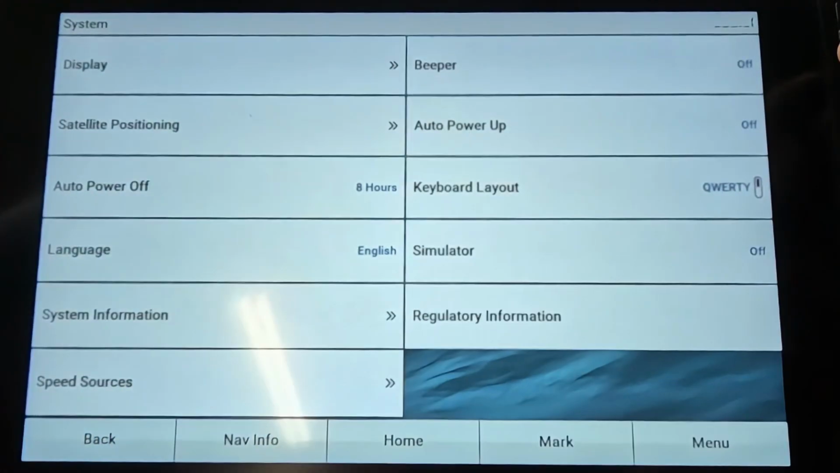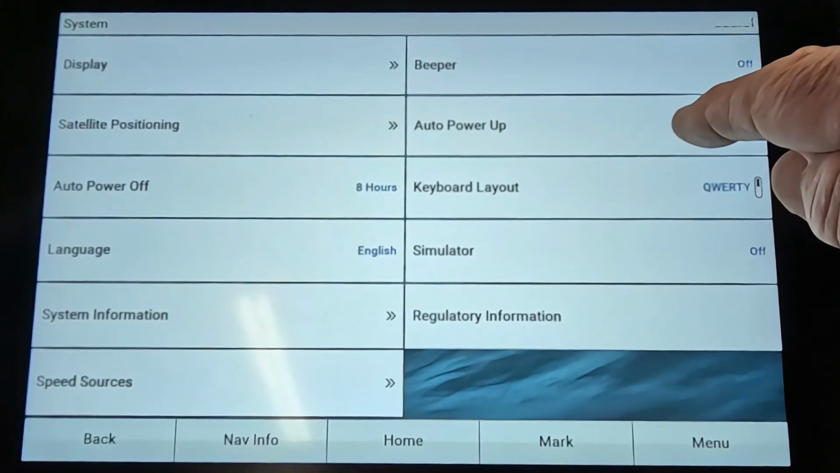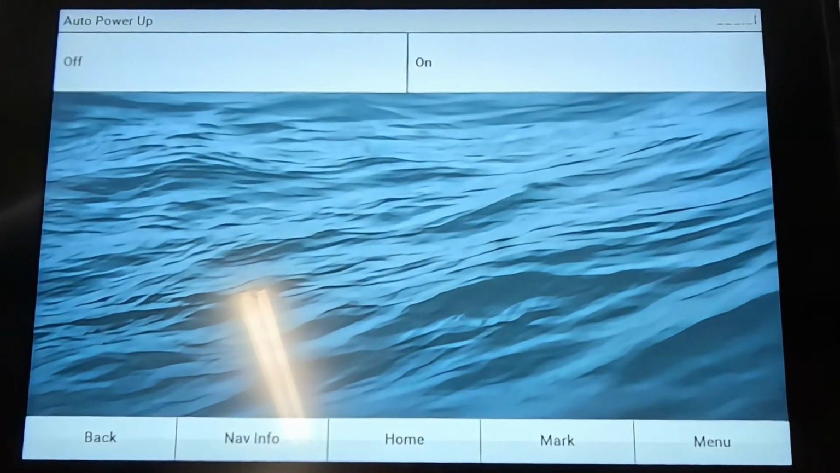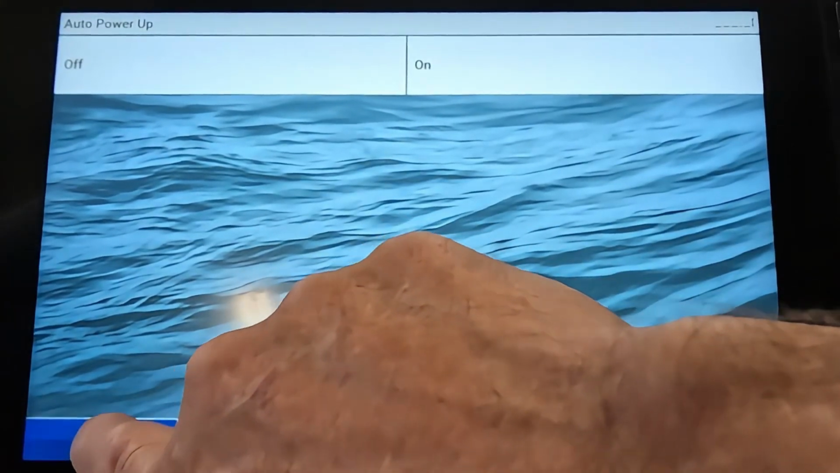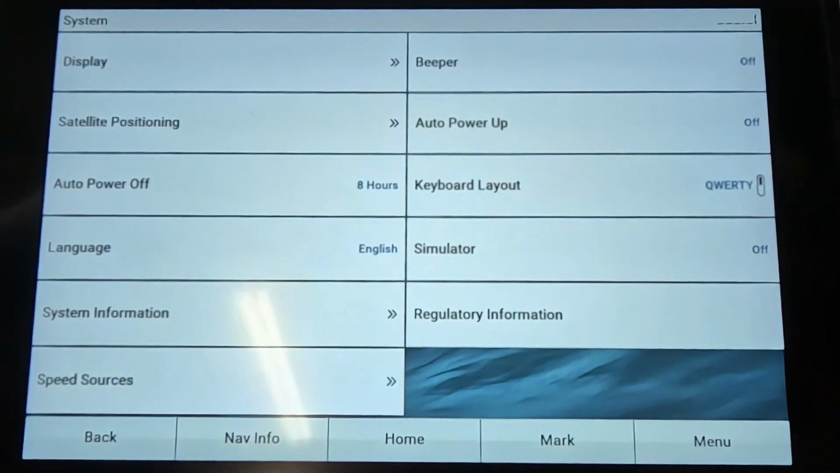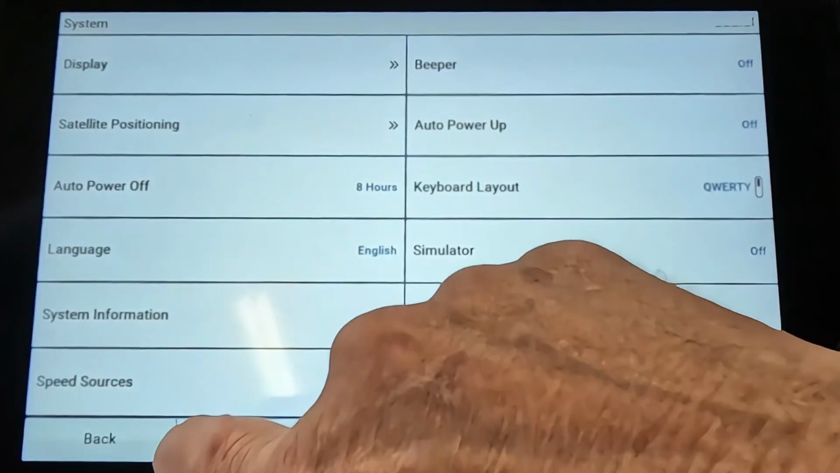Auto power up. If you have 2 units that work together, you'll want to turn that on to auto power up both units, if that's what you want. Because when you press one unit, they'll both come on. It's kind of cool. I like that right there. Let's see.